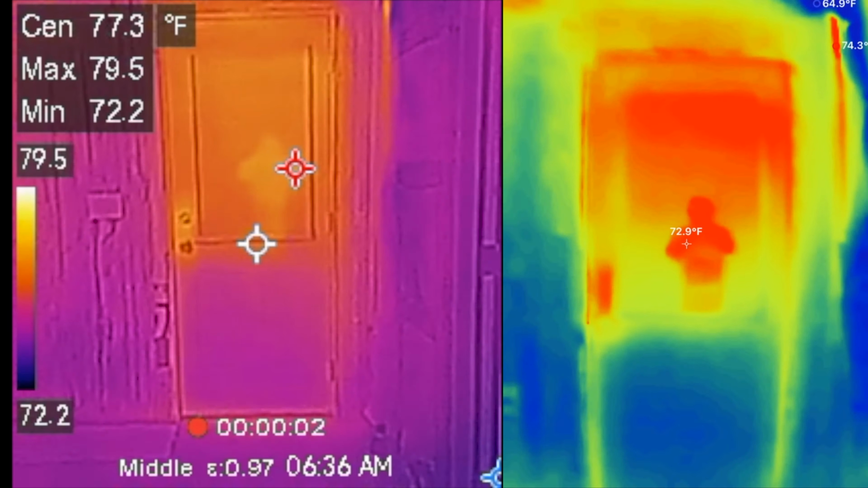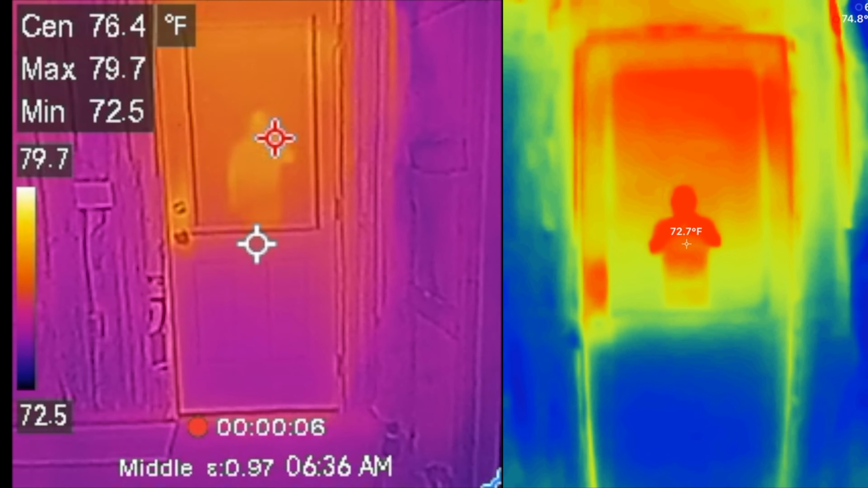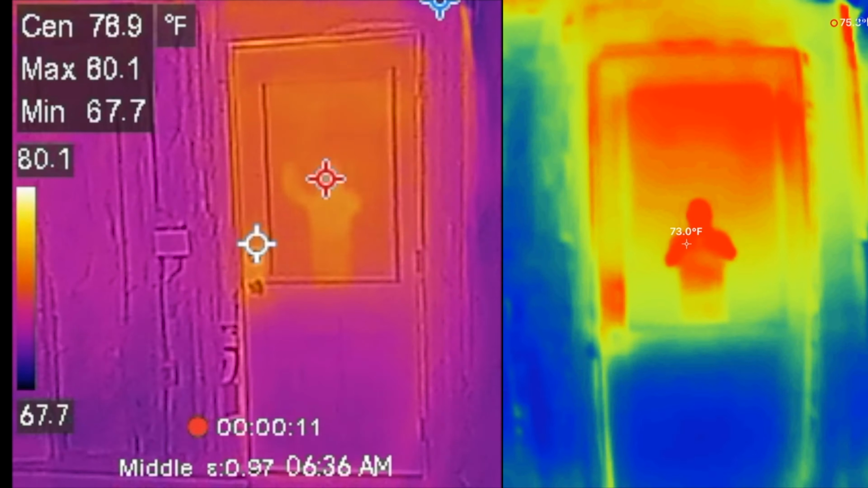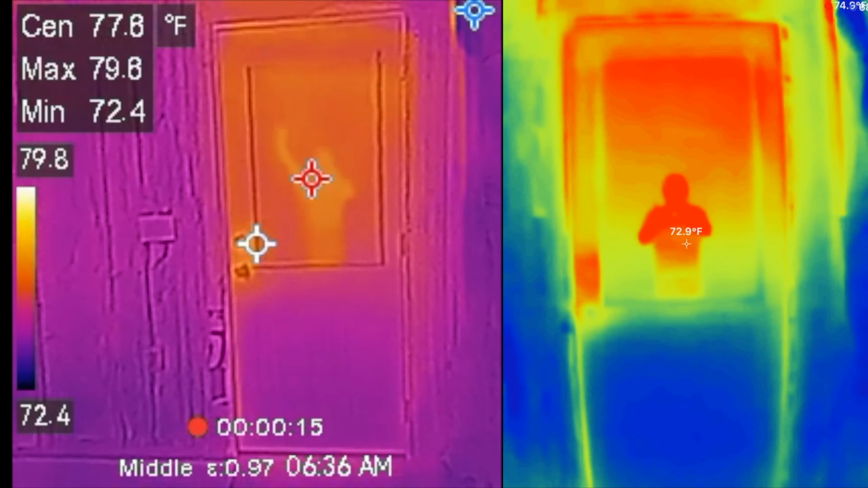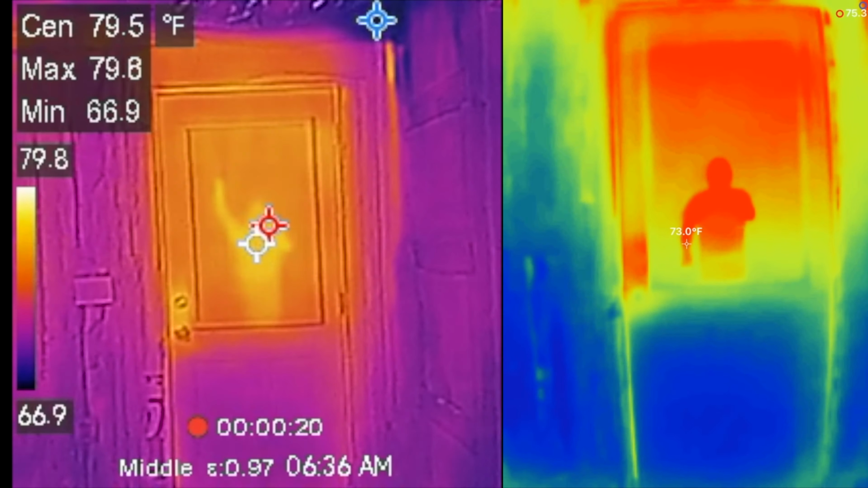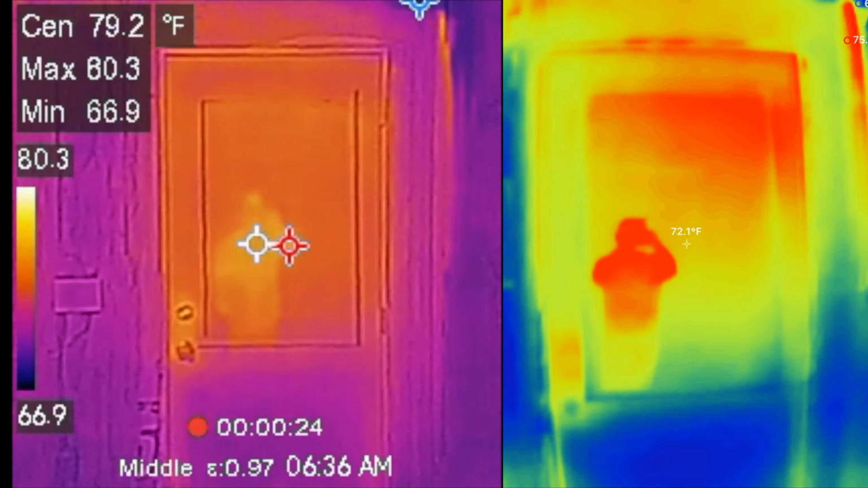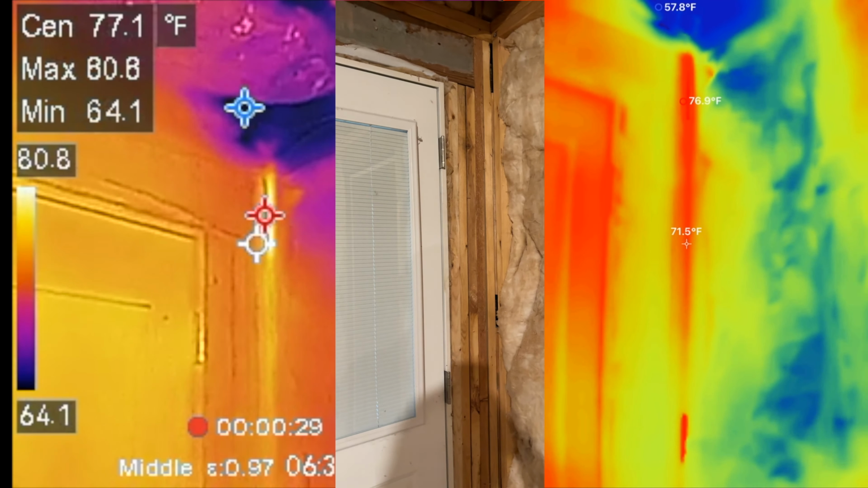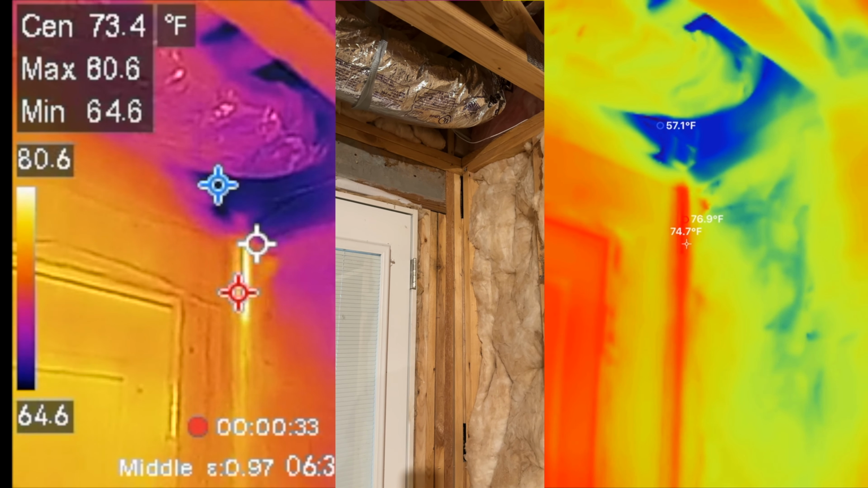I now have both cameras pointing at the same spot so you can more easily see the detailed hybrid view I am using with the HSFTOOLS on the left side and the thermal view with the TOPDON on the right. As you see my reflection in the glass, you might be noticing that it is showing a much lower temperature for me than you'd expect. I will discuss this more in depth later in the video. I added a third image here to show the gap in the framing during construction where a hot zone is identified. You can also see the colder temperature just above it that's coming from the AC vent.